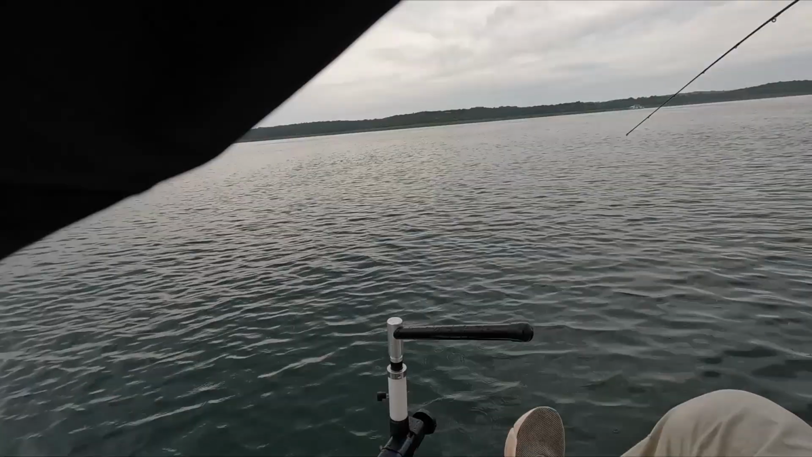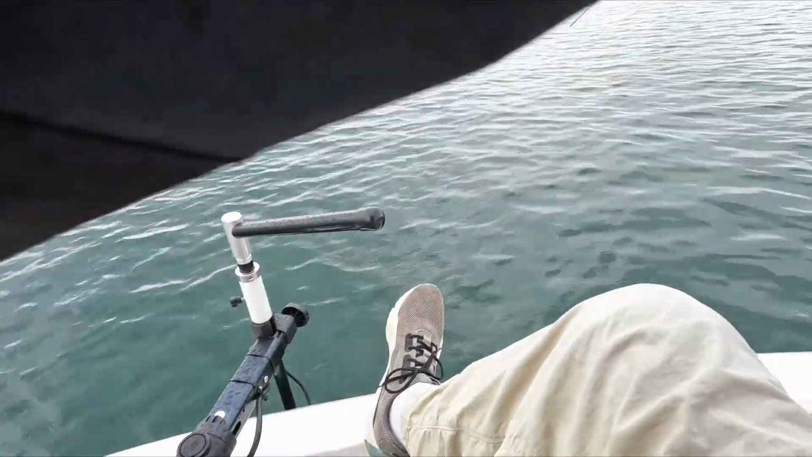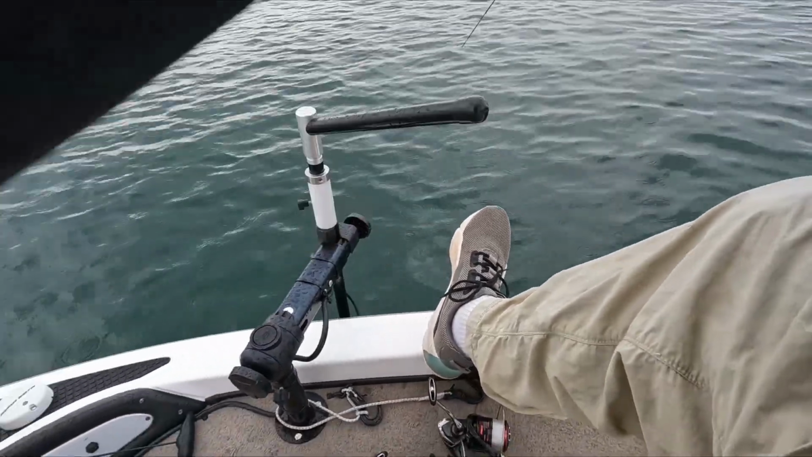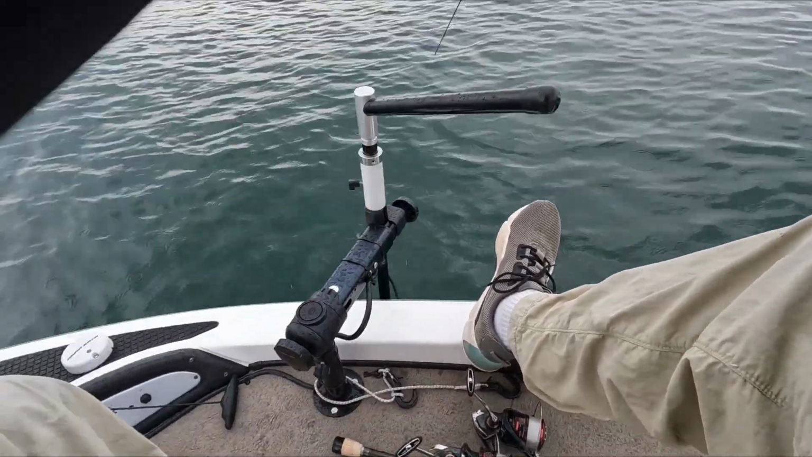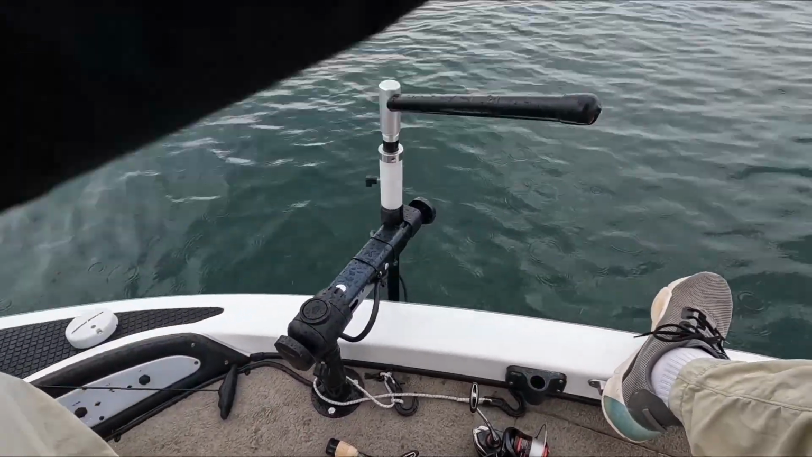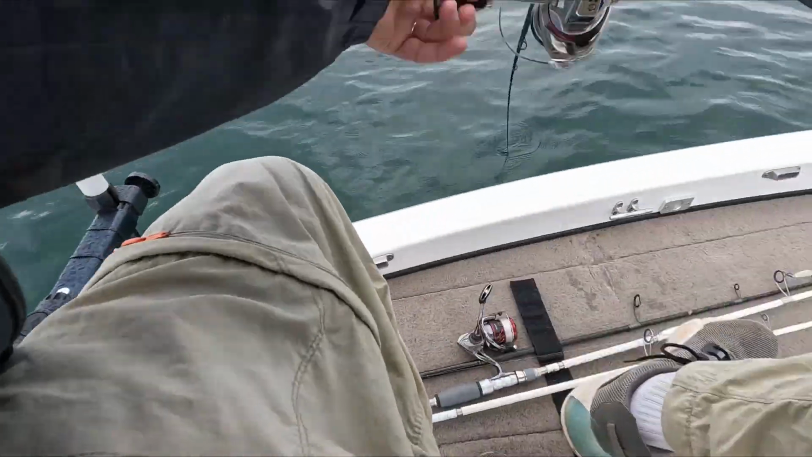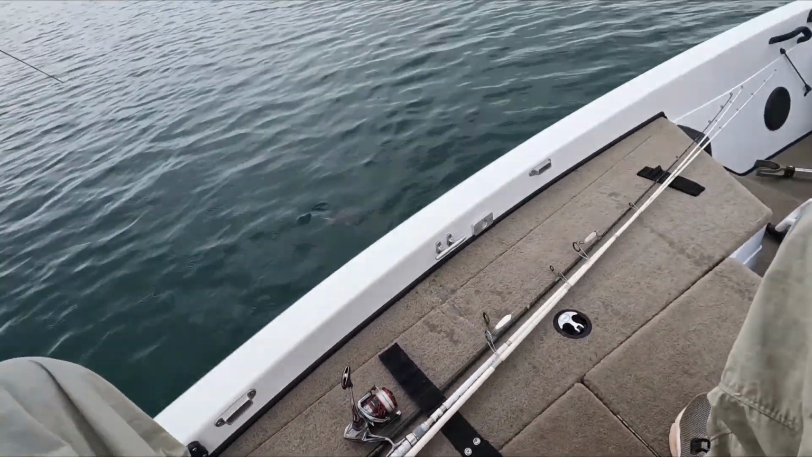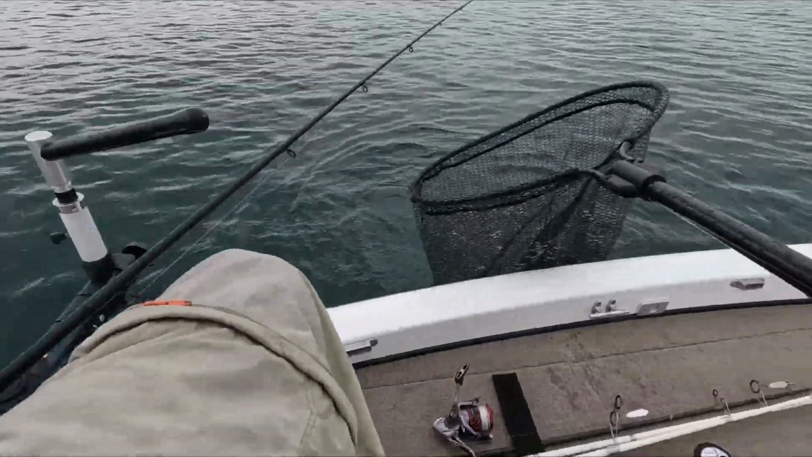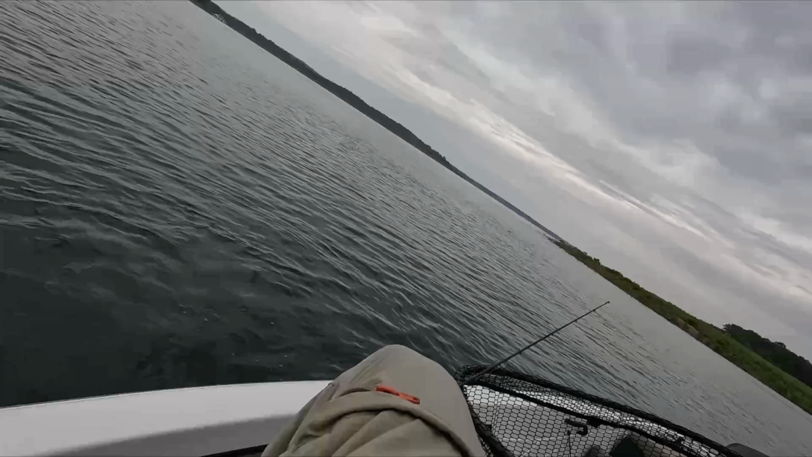Got one. Might be a gar. I don't know. It looked like a gar in the locator. She's coming though. Oh, it's a nice walleye. Boom, boom, boom. Looked like a gar because it's substantial in size.